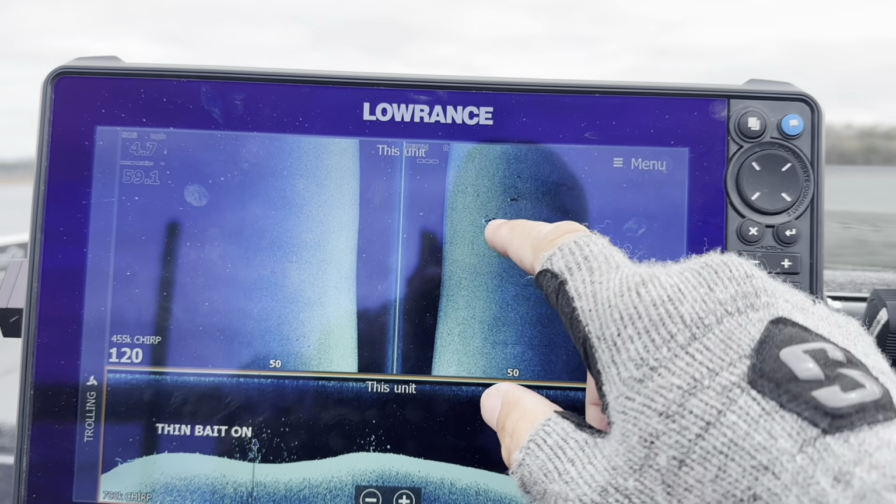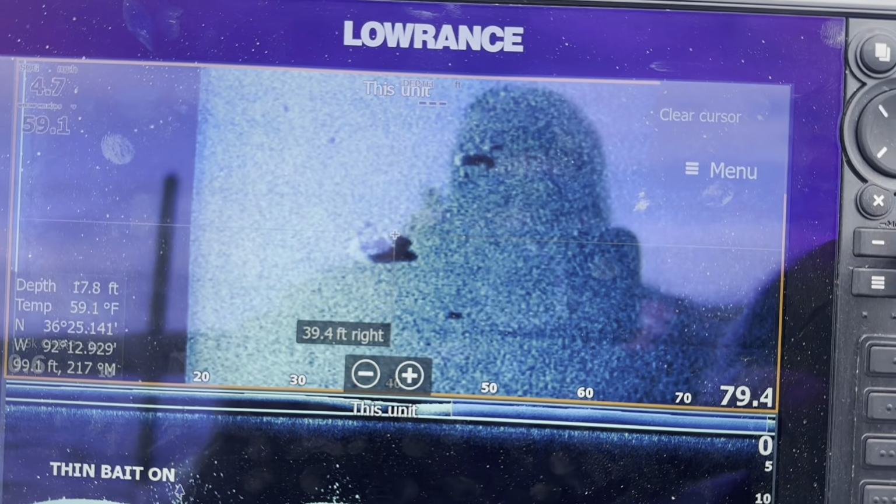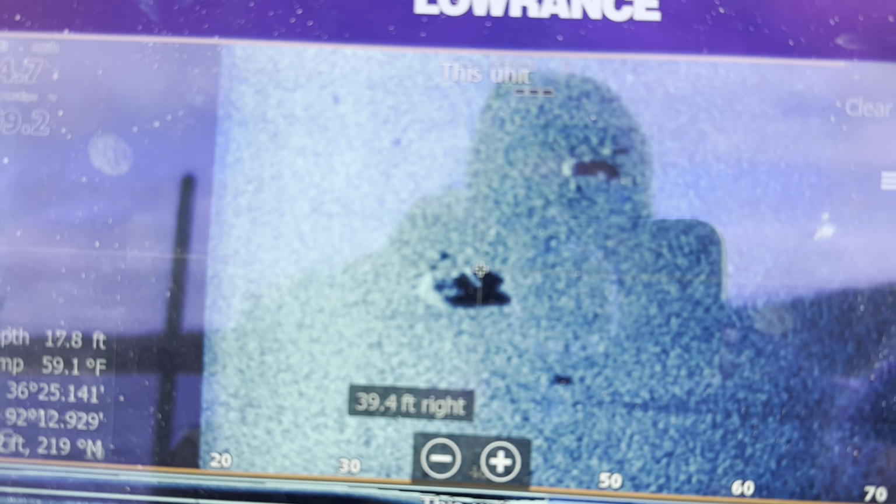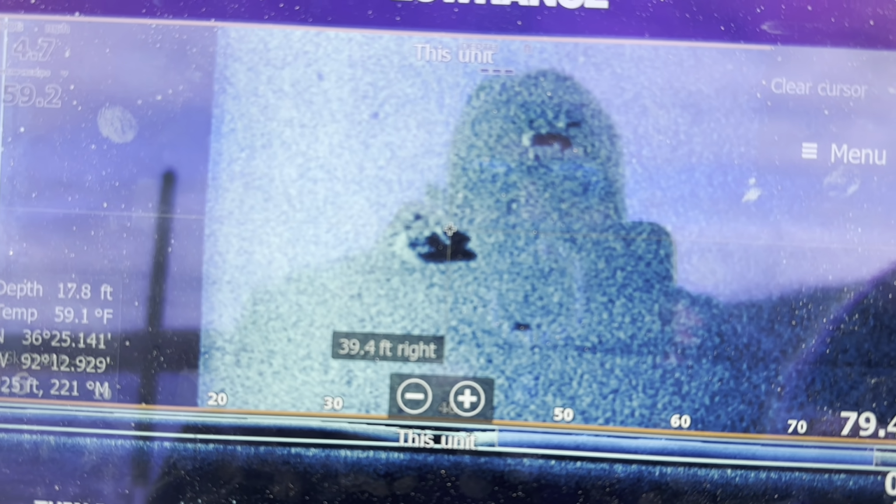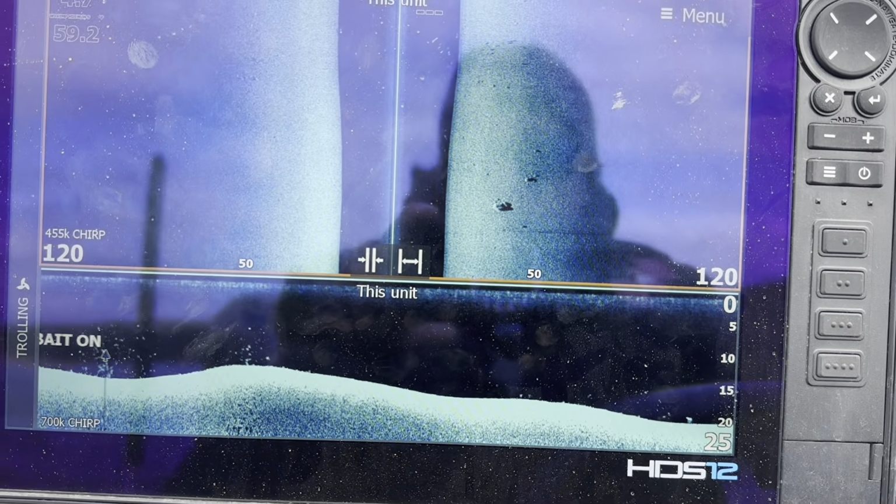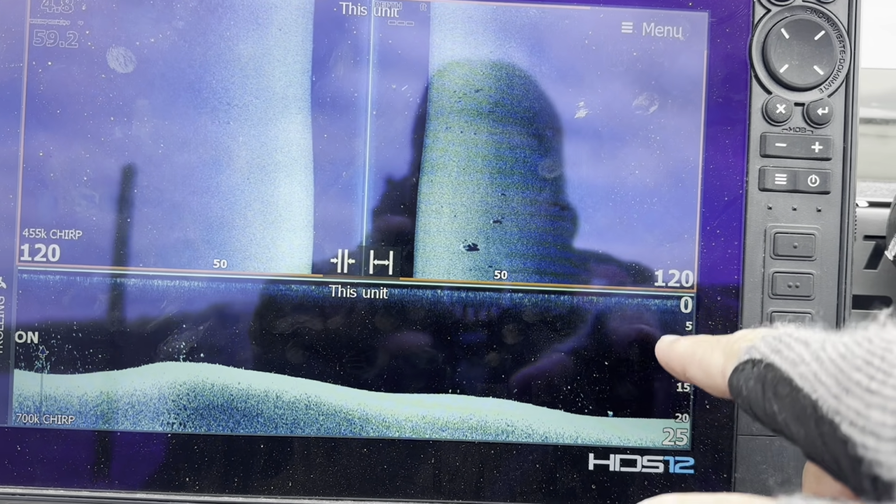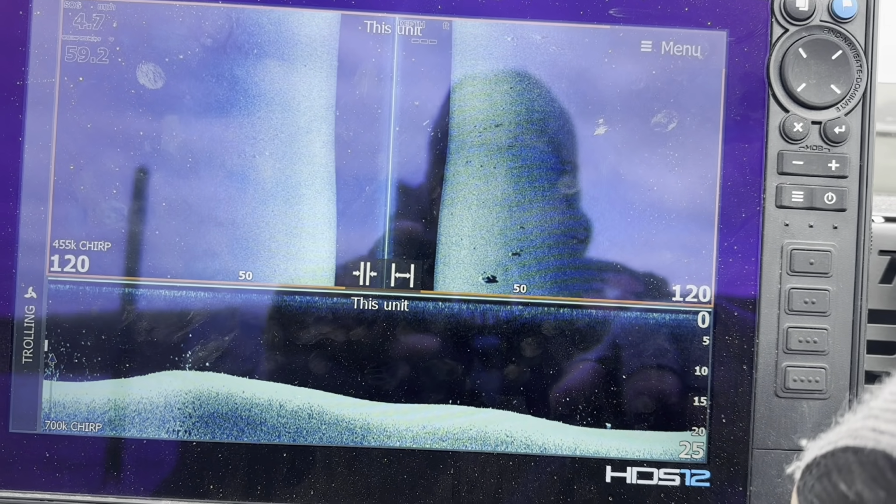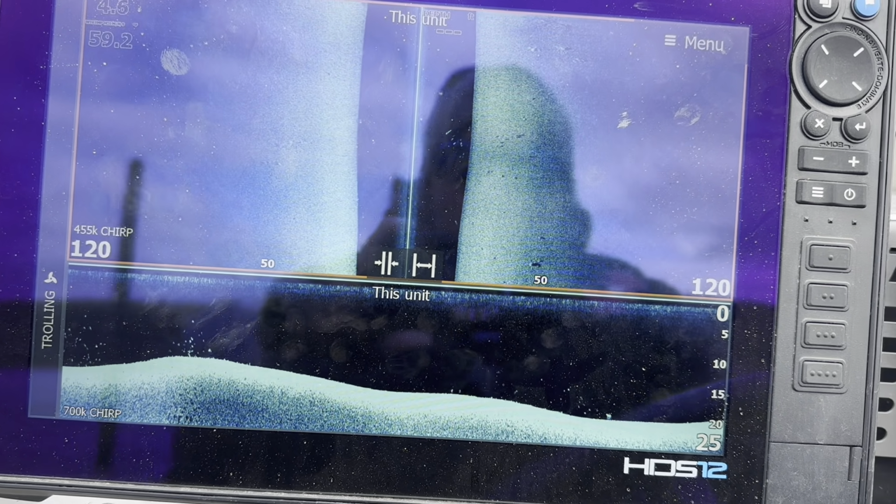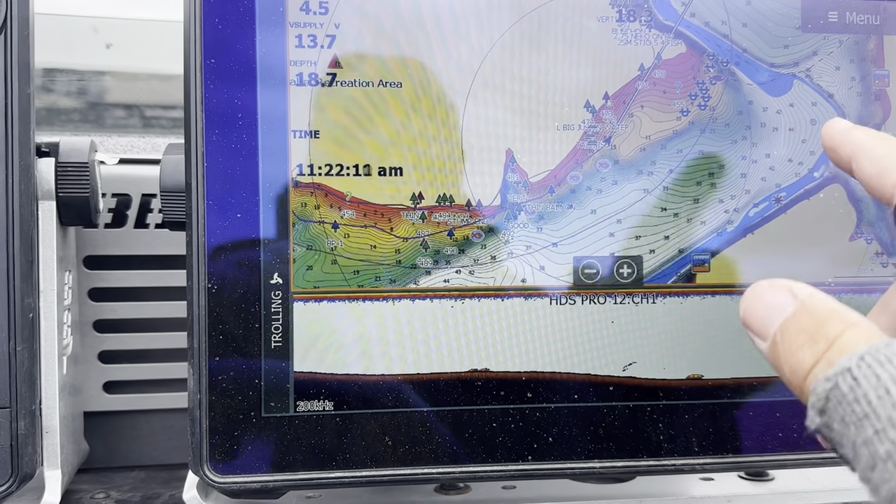If I was trying to get super detailed on here, you can actually click on it and hit the plus sign here, which lets you zoom in, which can give you some more ideas of what's going on there. But just for my purposes today, this is what I'm looking for. So it's 120, and bottom, I like to have my down scan below. Just keep working our way along here. And then on this side, I like to have my 2D and then my mapping.